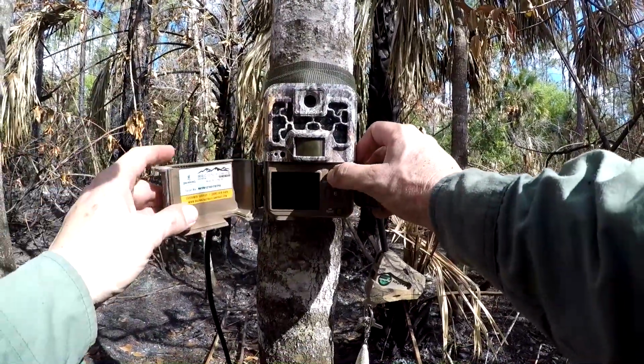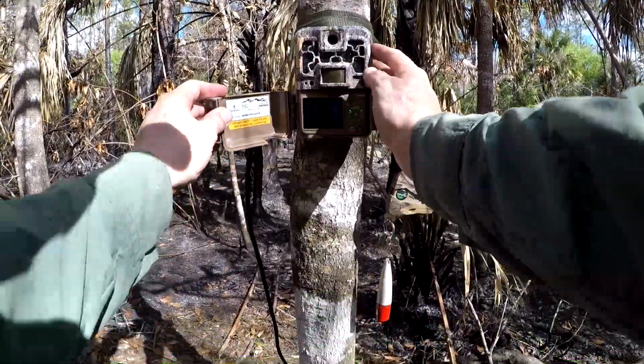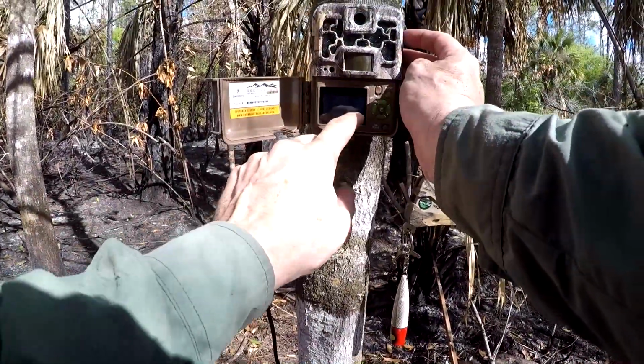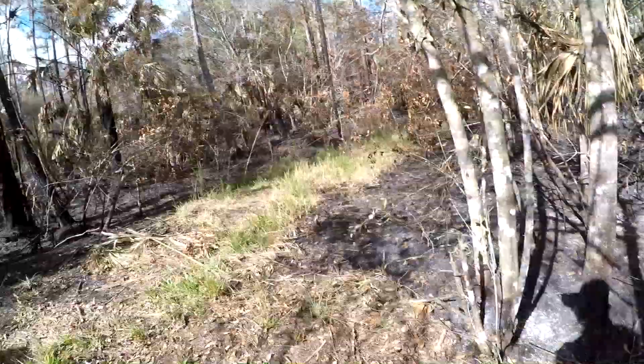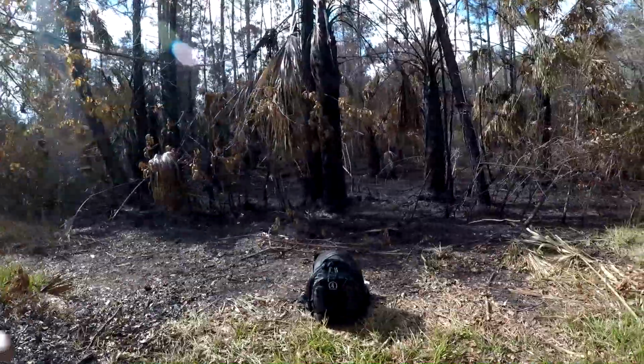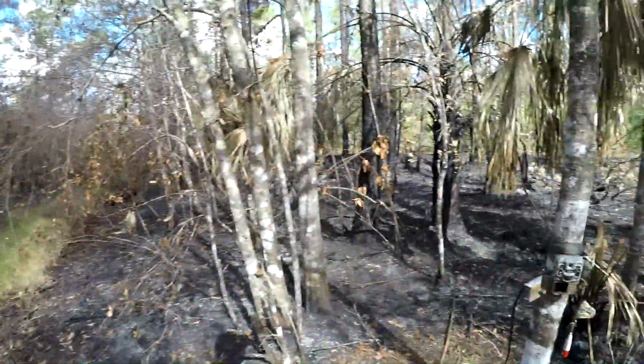Cross your fingers. Oh yeah, whew, it's working. It looks like 96 videos, so that's pretty awesome. So I'm hoping that we got some critters walking through here, and also I'm hoping that we got some flames and some fire, or the guys coming through here clearing it out and burning the woods.